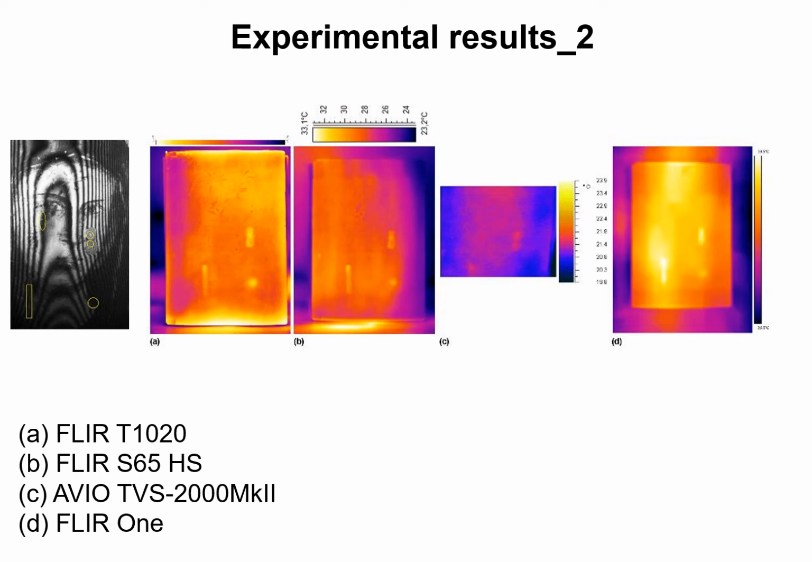Also, the Evio is a camera which is now more than 20 years old. It suffers from rather low sensitivity and resolution. Finally, the results of the T1020 and S65 can seem similar at first glance. However, the T1020 is a much better performing instrument, and its higher resolution can be very important when magnifying the images.